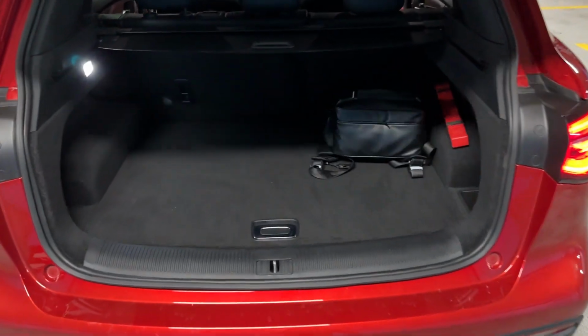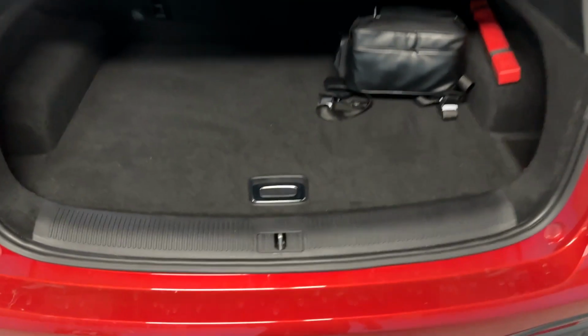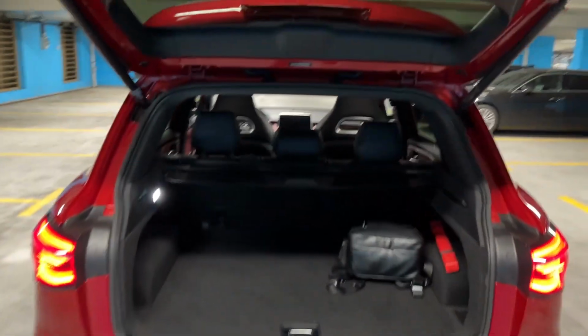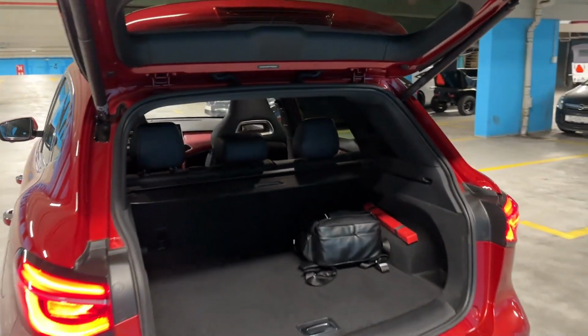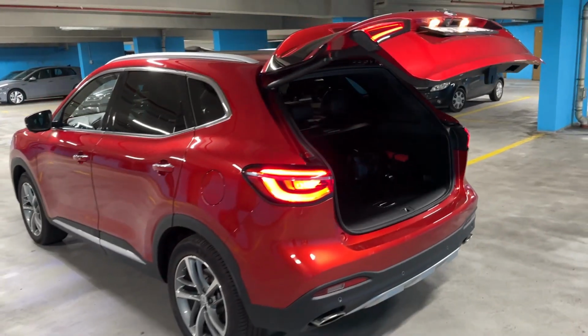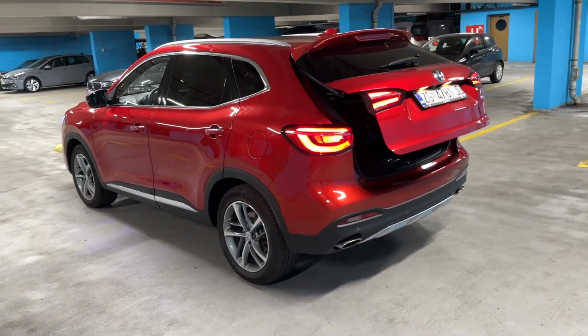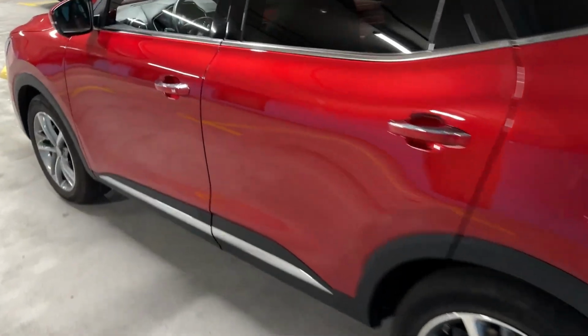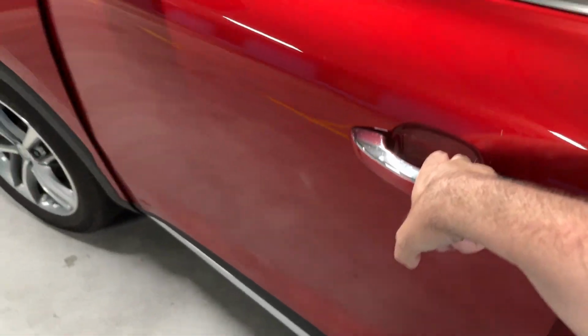Here we are greeted with 448 liters. Some additional room is here, and also you can pull this cover for more privacy. Press this, the tailgate closes, and we are ready to depart on a nice relaxed night point of view test drive with this lovely SUV.